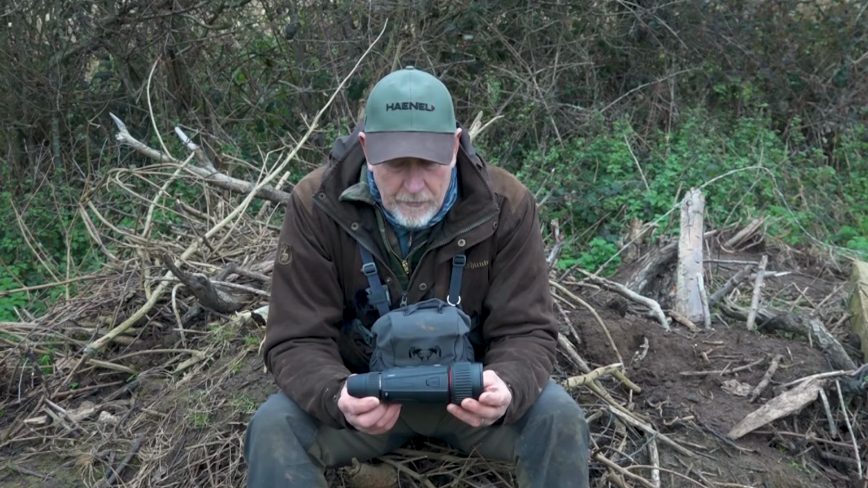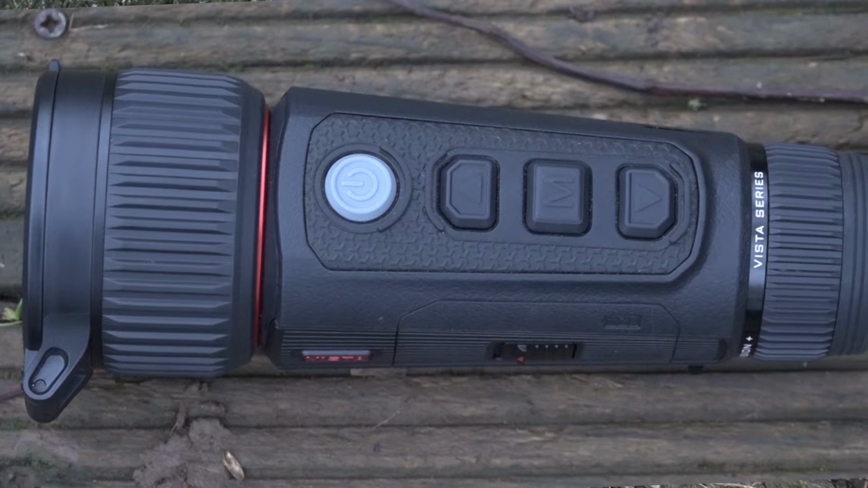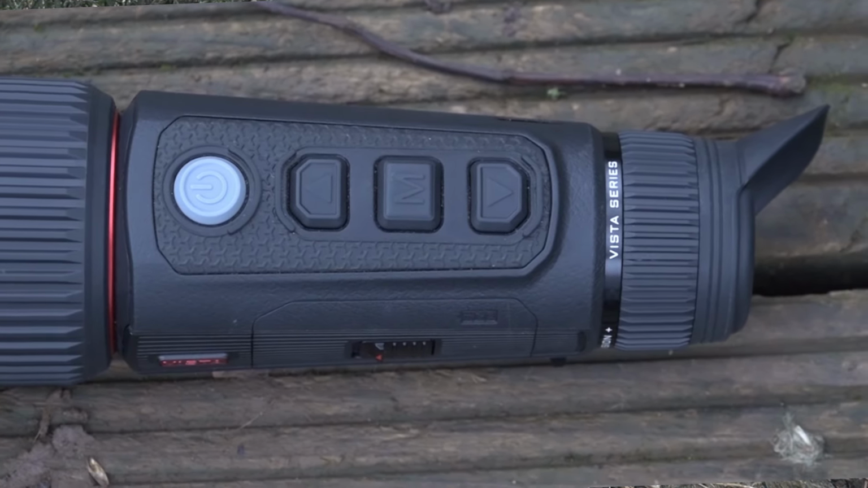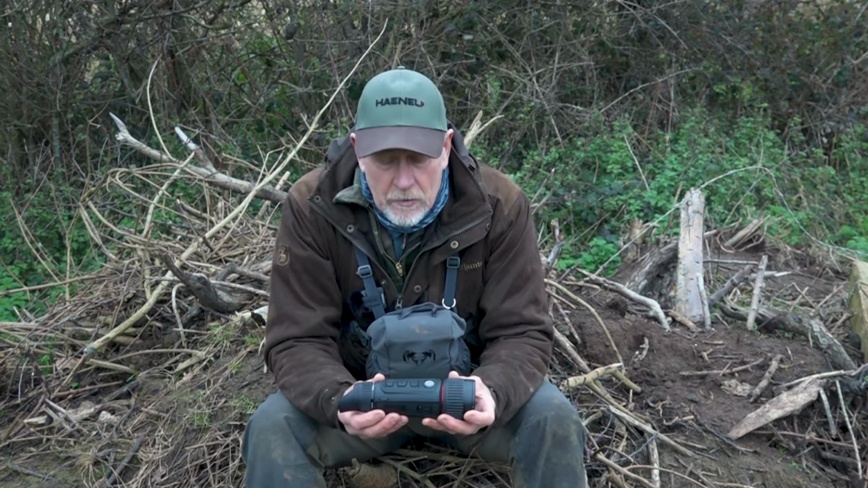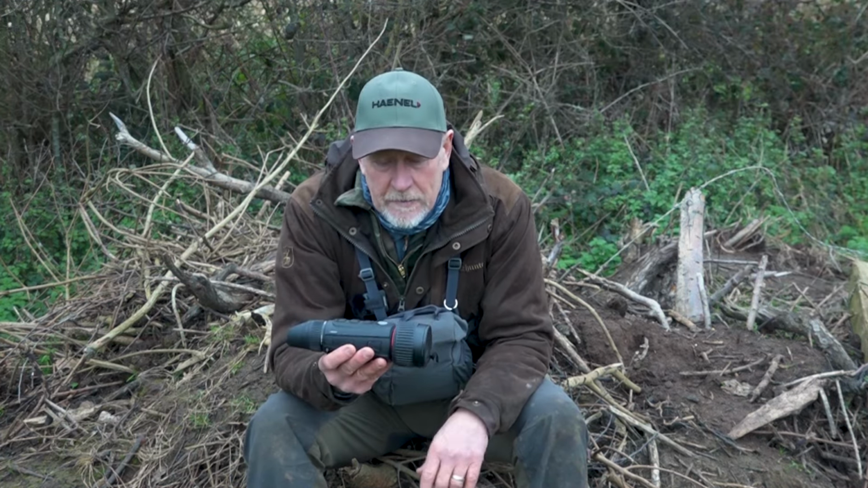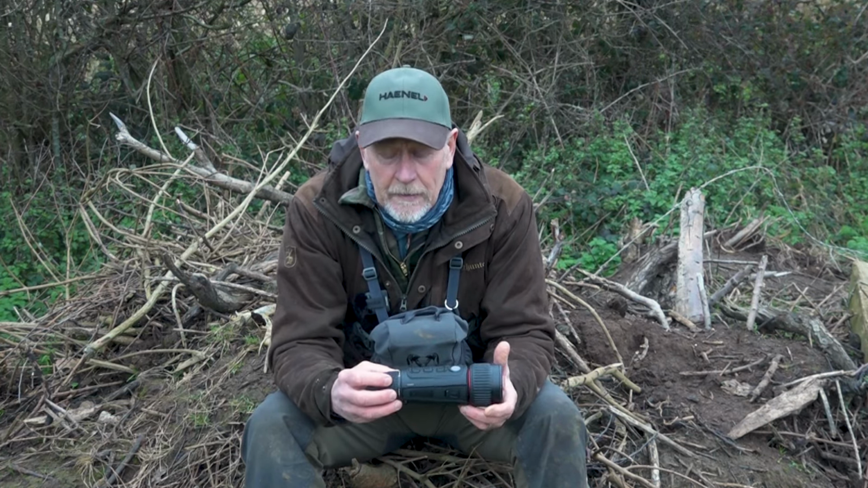So sort of the features that appeal to me. First of all, this is very similar to the Lumi, the Vista Lumi that I did a review on last week. So what I like about it is the controls are all broadly speaking the same. Very intuitive, fit nicely under your fingers. So really we've got a 50mm objective lens. Diopter fine tune at the back to set that into your own eye.